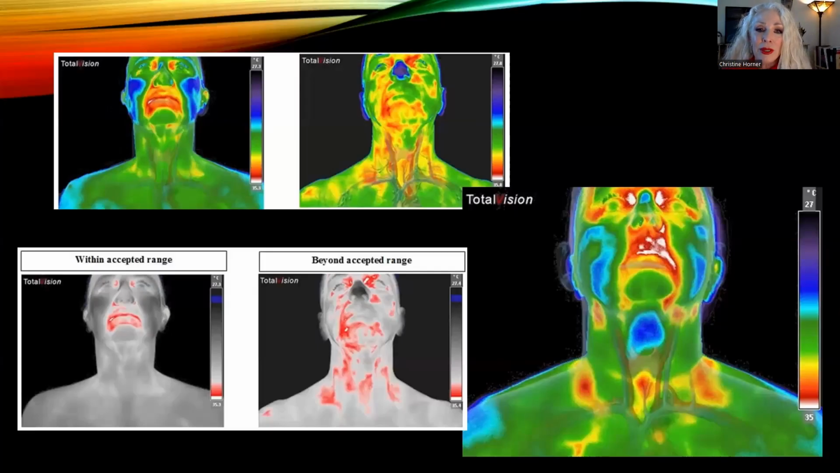Now, the thyroid view, obviously, would be talking about the thyroid. So when, again, thinking of thermal imaging as a physiological test, if we have something that is functioning physiologically that's underactive, it oftentimes is going to show up as cold. So here we see this person who has this blue patch that's right over where the thyroid gland is, and that would indicate that their thyroid is probably underactive and may need some medications to help support it.